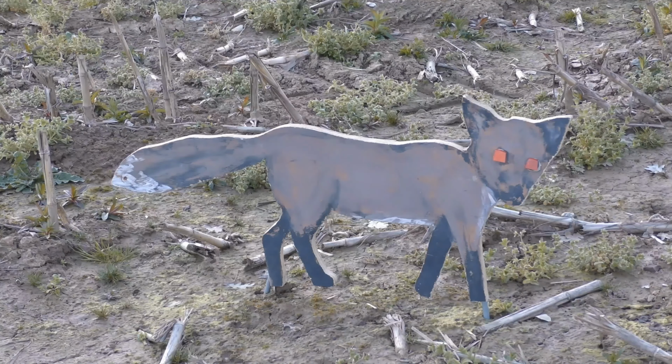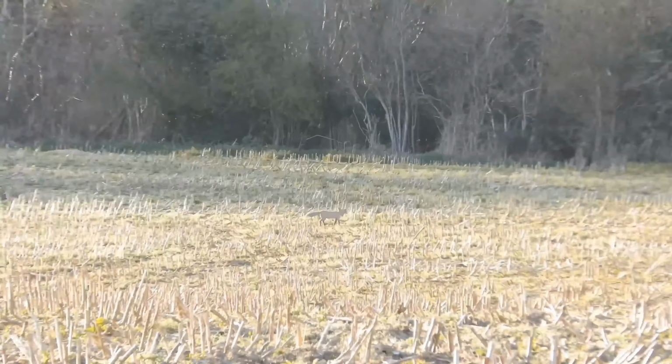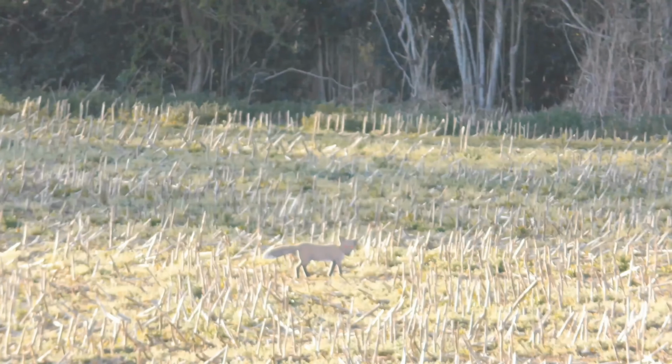So he's got little reflective eyes, so we're going to be using him throughout the course of this video, but we're going to plonk him out for this little bit of footage here. He's out at just over 100 metres, about 107 or 108 metres away, and we're just having a look now through the three units. So the first one on the left here is the Pulsar C50, in the middle we've got the Alpex, and then on the right we've got the TD50L.